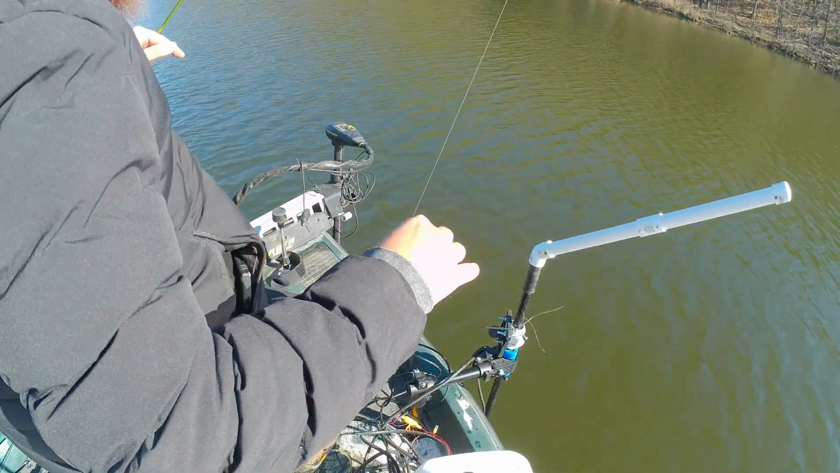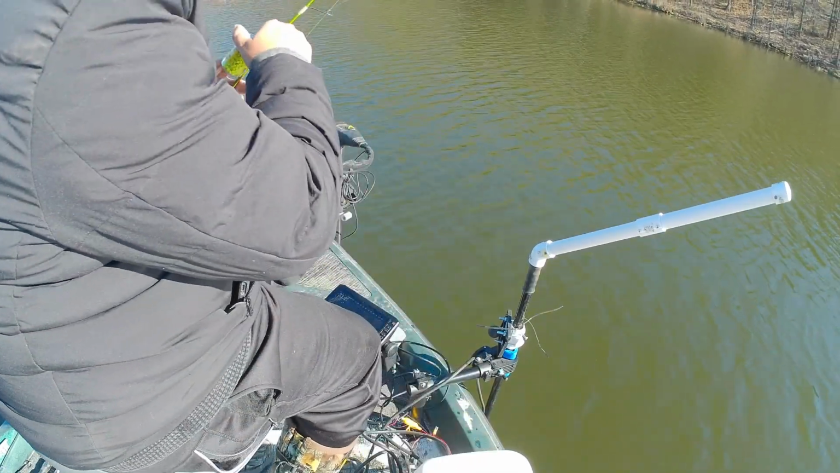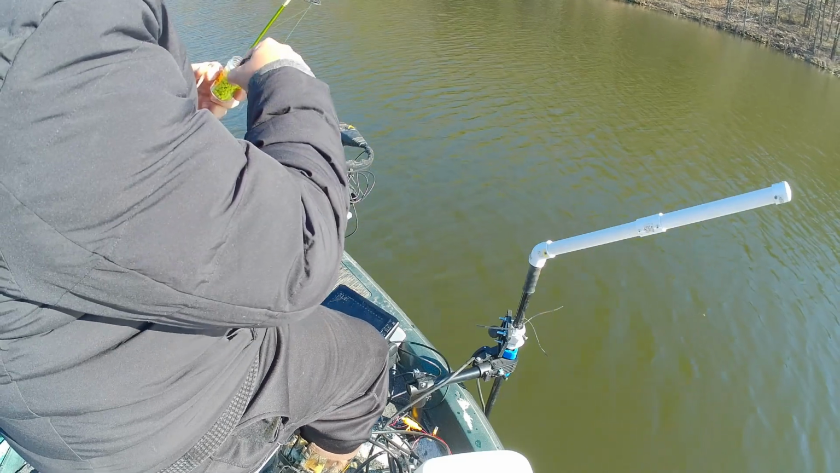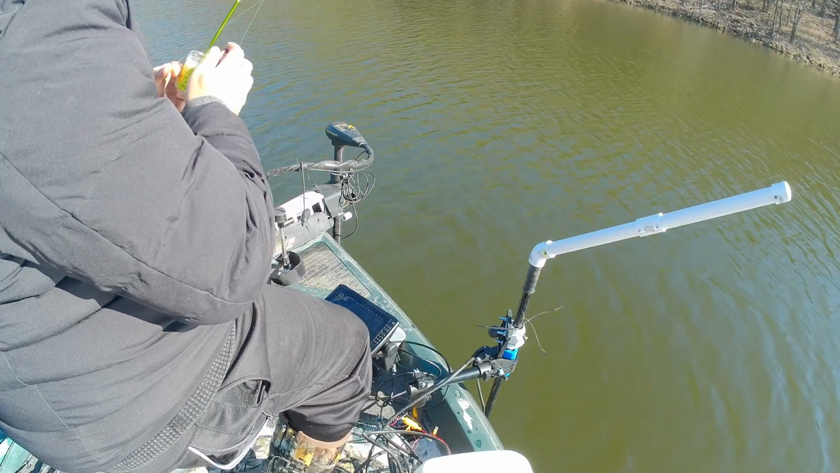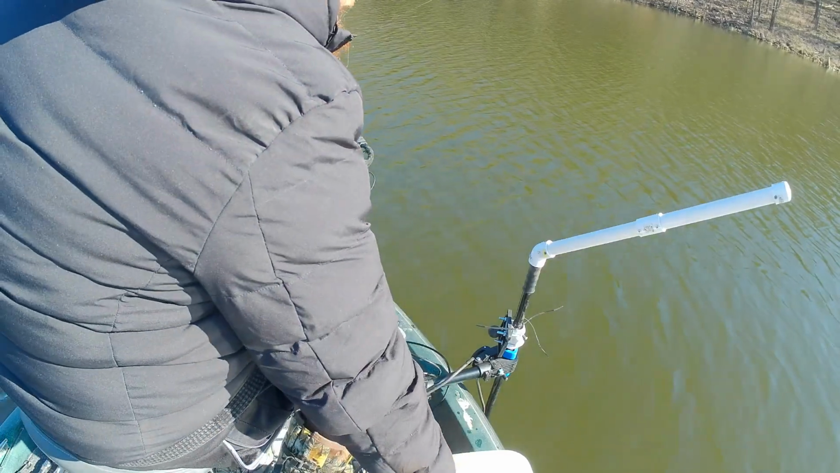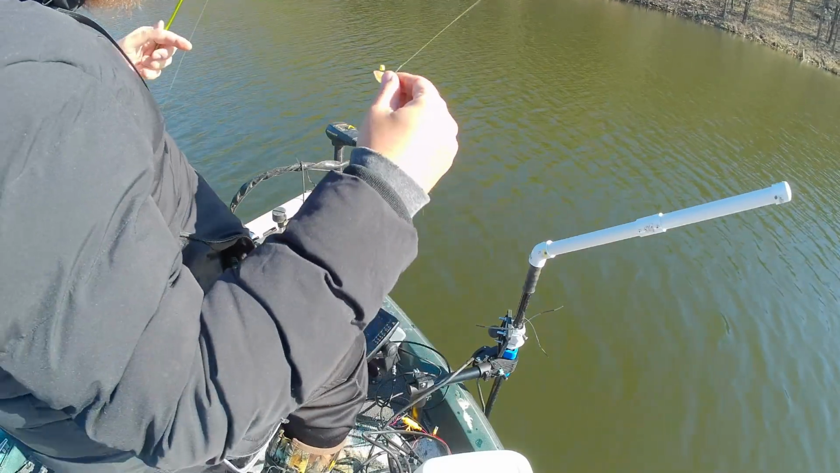I saw a huge school of shad. I was going back to the trees where I usually go after I go to the front tree. Huge school of shad, and decided to change baits here. So went with electric chicken with a Mr. Crappie jig head.